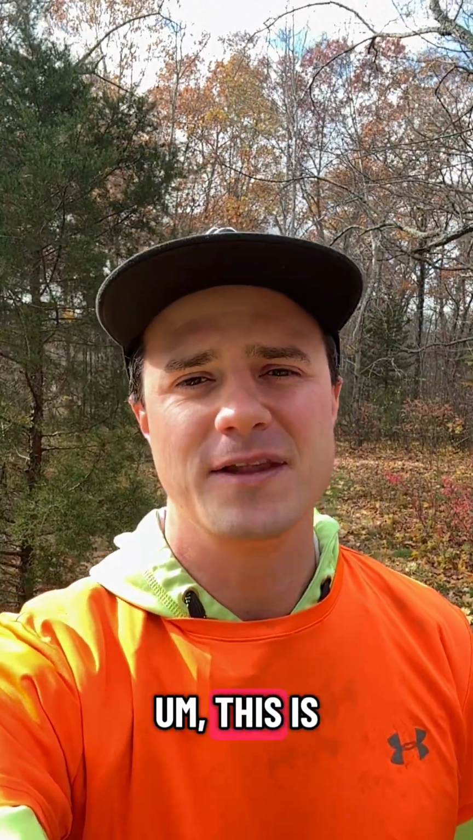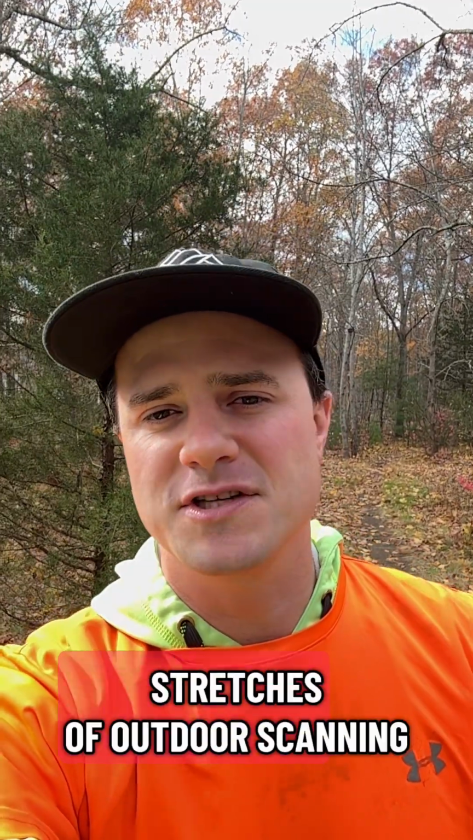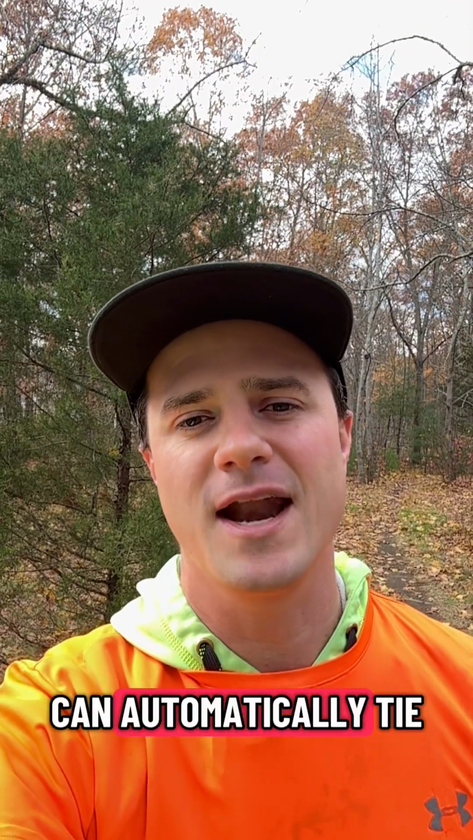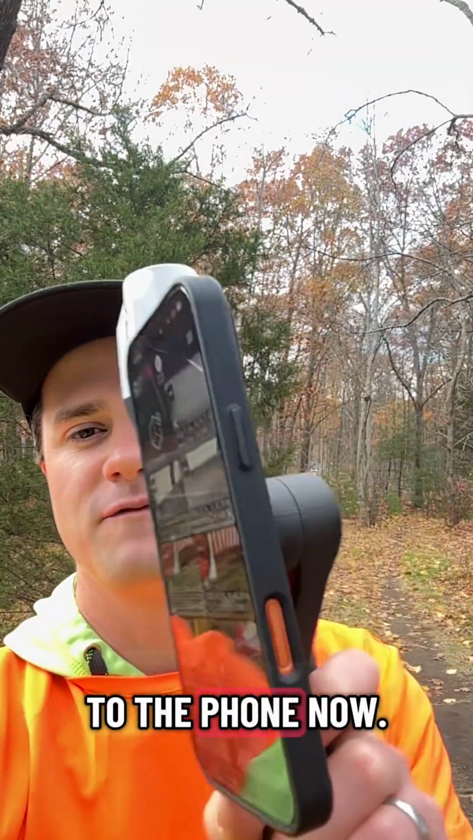This is especially useful for any scenario where you want to get long stretches of outdoor scanning and not necessarily have to rely on loop closure or survey control to get accurate data, because you can automatically tie in real time to the trajectory of your GNSS receiver. So let's give it a go and switch over to the phone now.